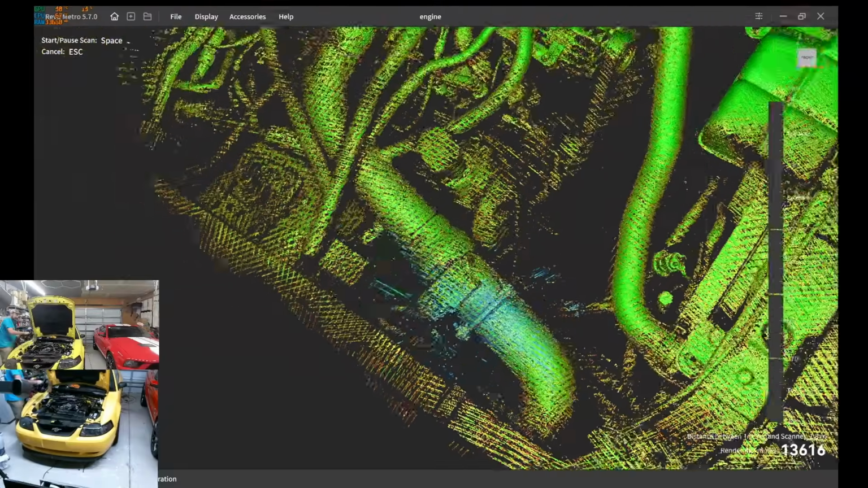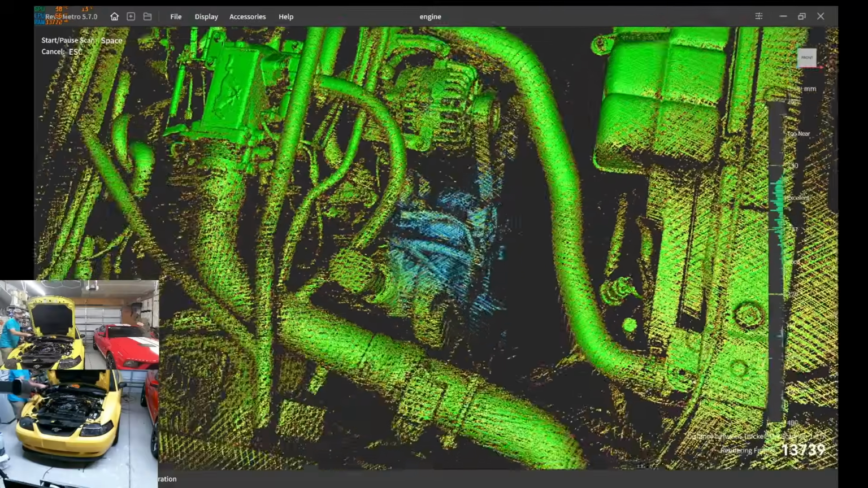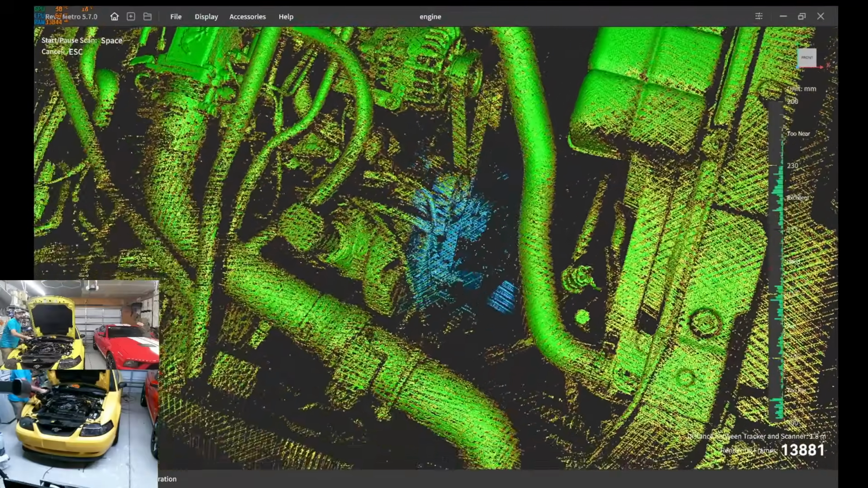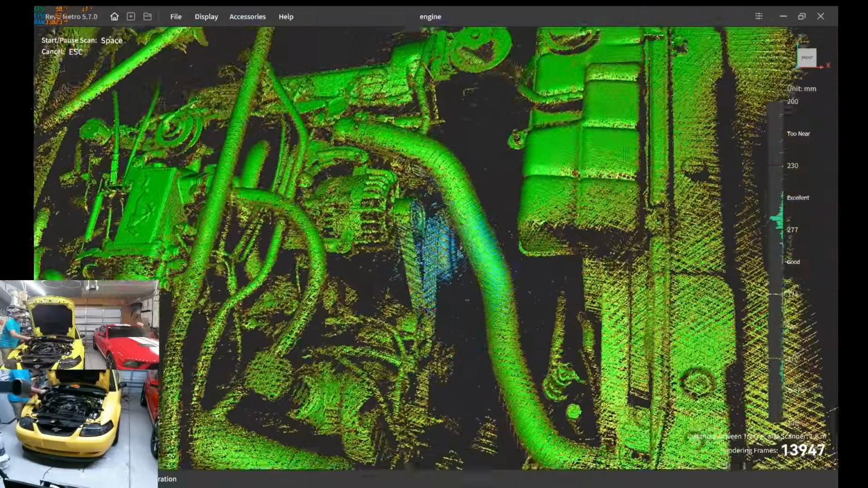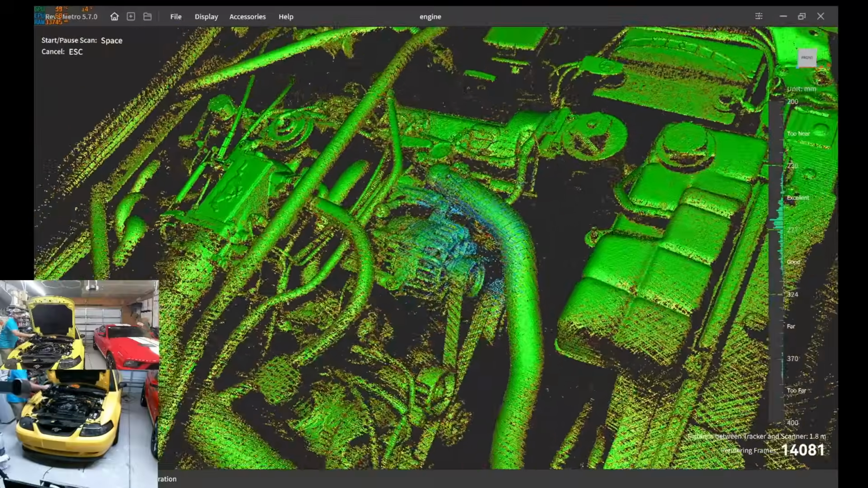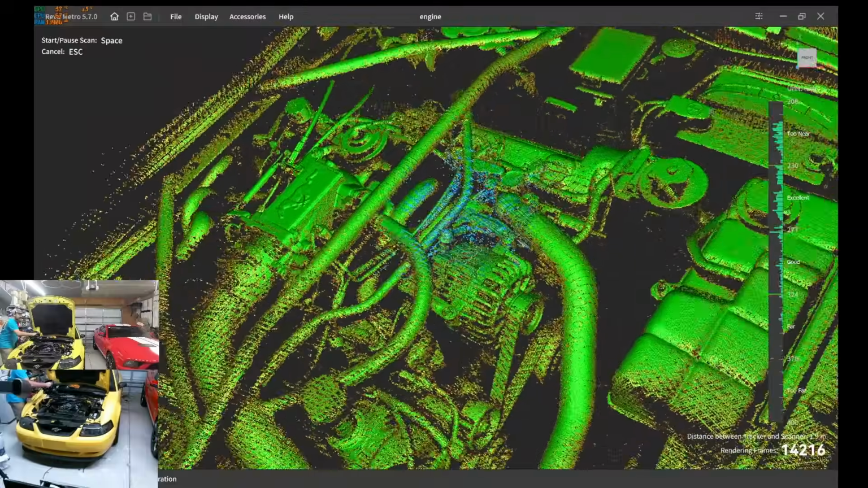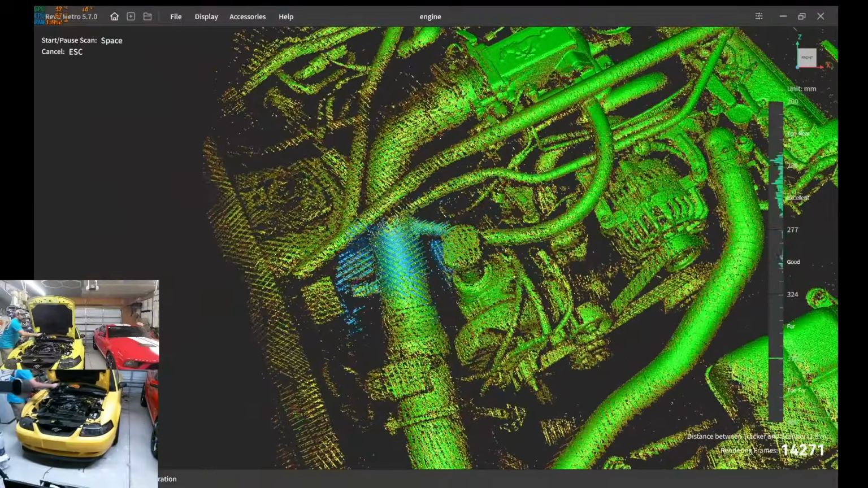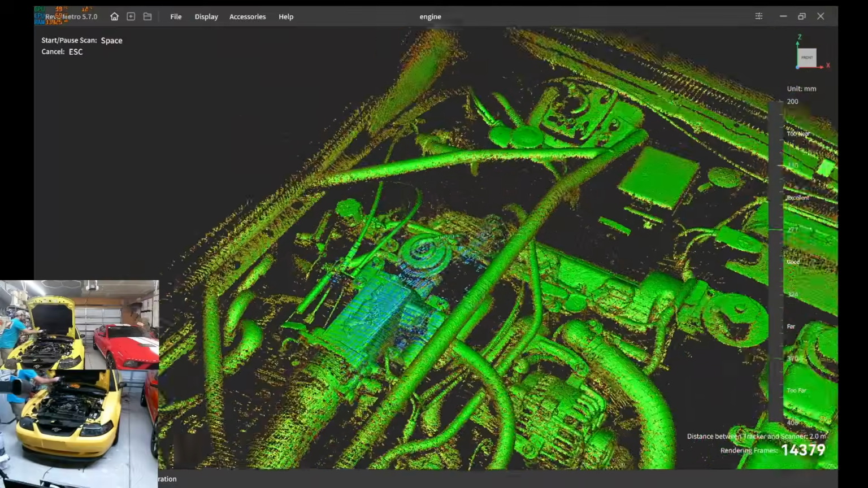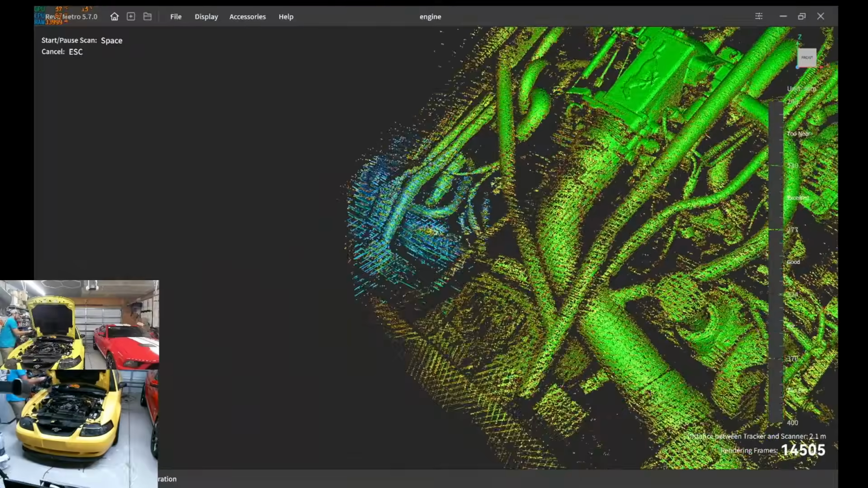But you see, we're definitely not losing track. I don't know how many people have scanned engine bays with near infrared or anything without markers. Have you ever scanned anything this smoothly? Granted, there's a lot of features here for it to keep track of, but I'm still pretty impressed for a laser to be able to do this.